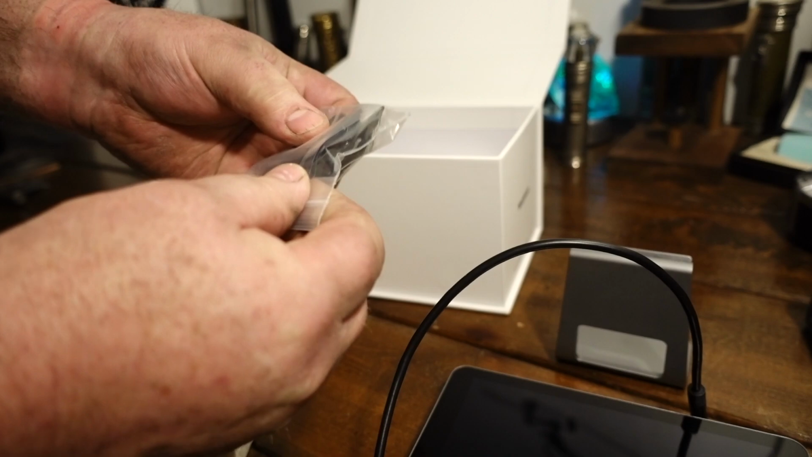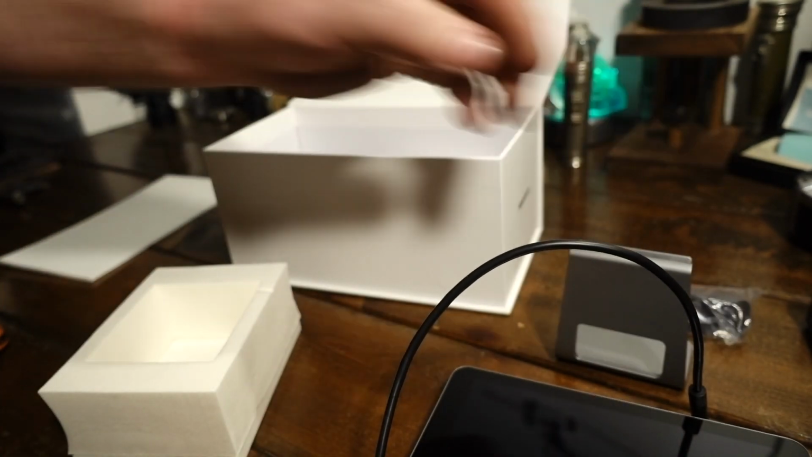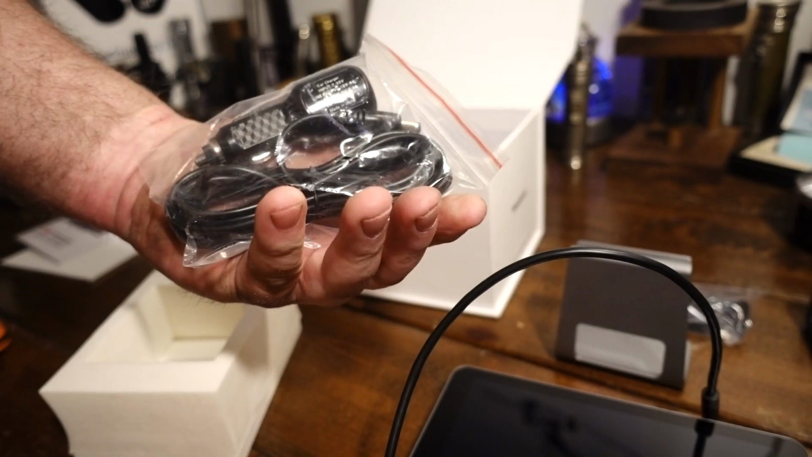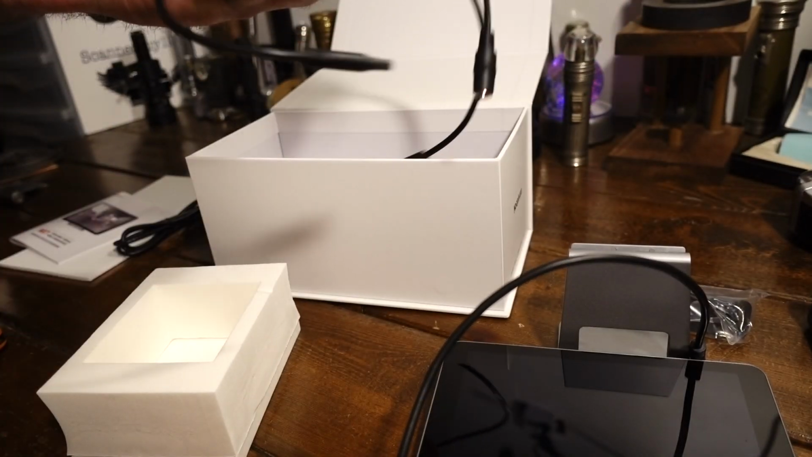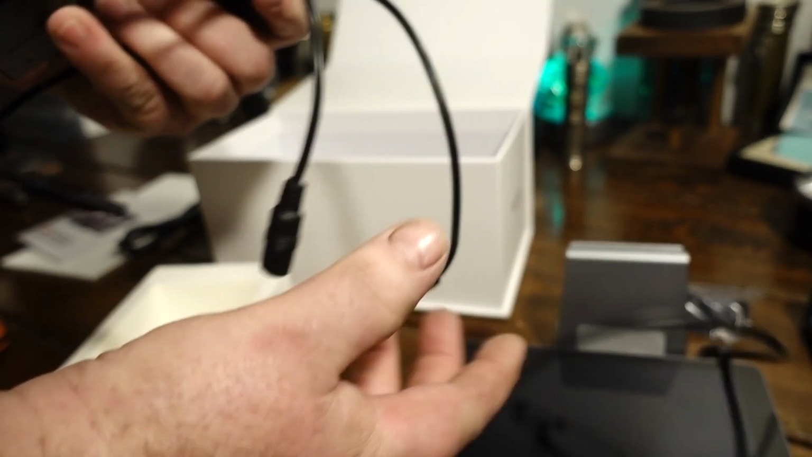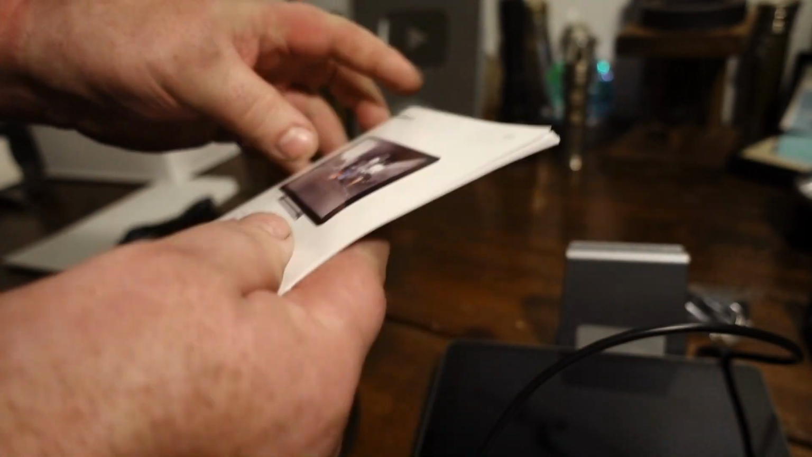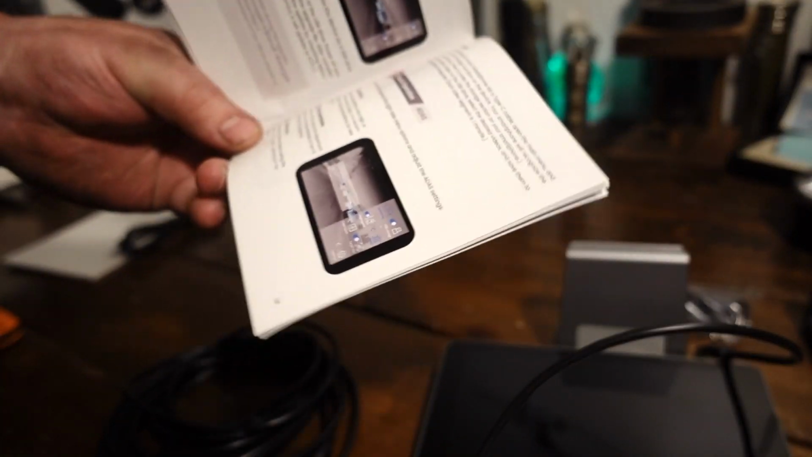And I do know enough looking at the website, this is a license plate holder for the front license plate. Got the user manual, 12-volt cigarette lighter power supply, USB-C to USB-C, and here is the splitter to hook up to the camera and the screen. And a whole mess of wire clips. So what I'm going to want to do here is hit the manual quick and turn the camera back on once I know some more specs.